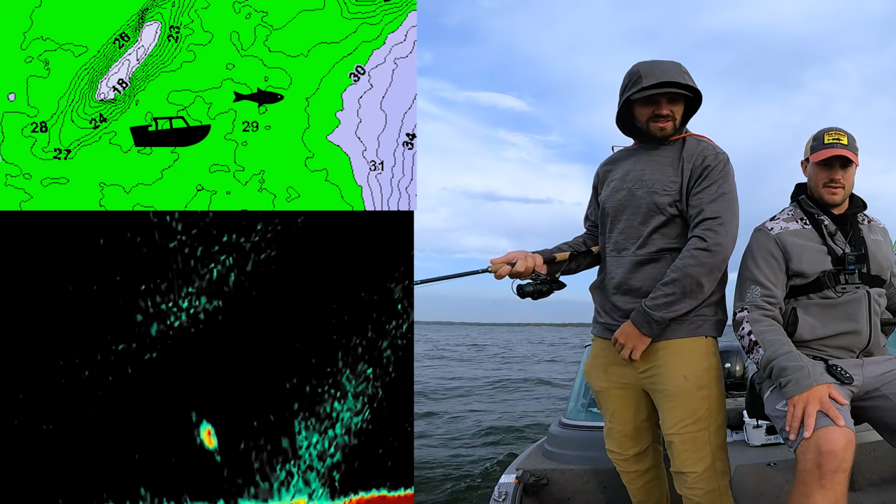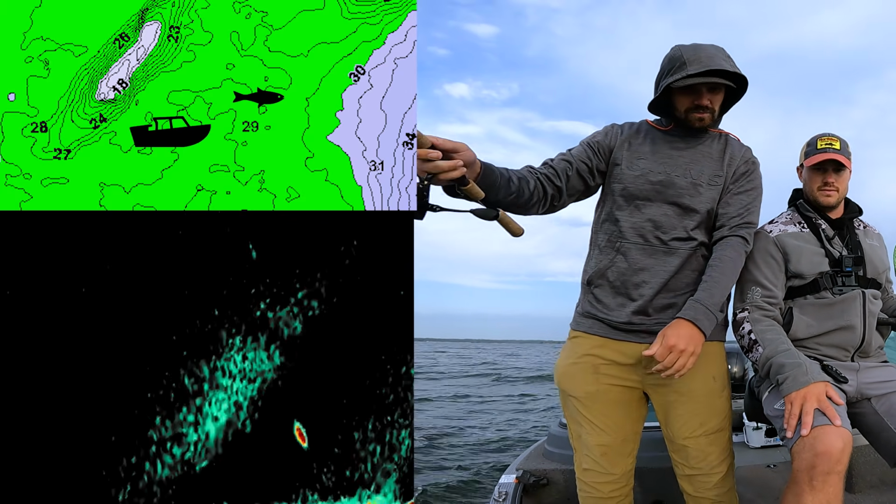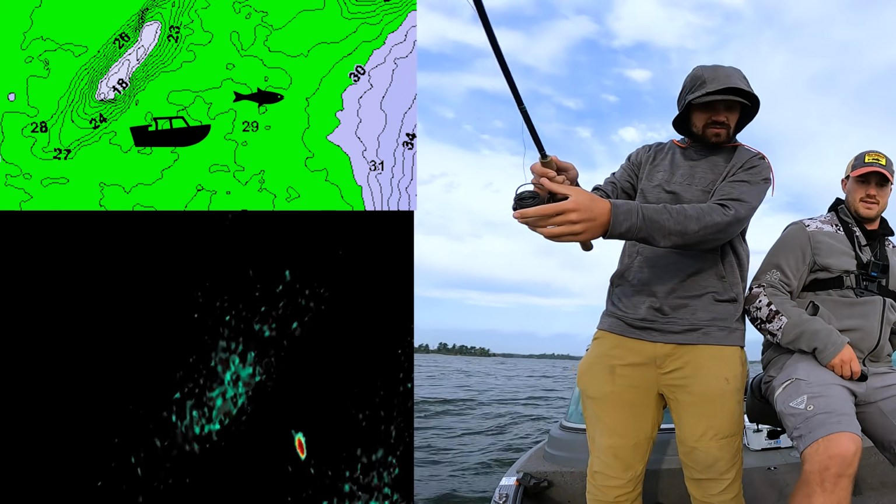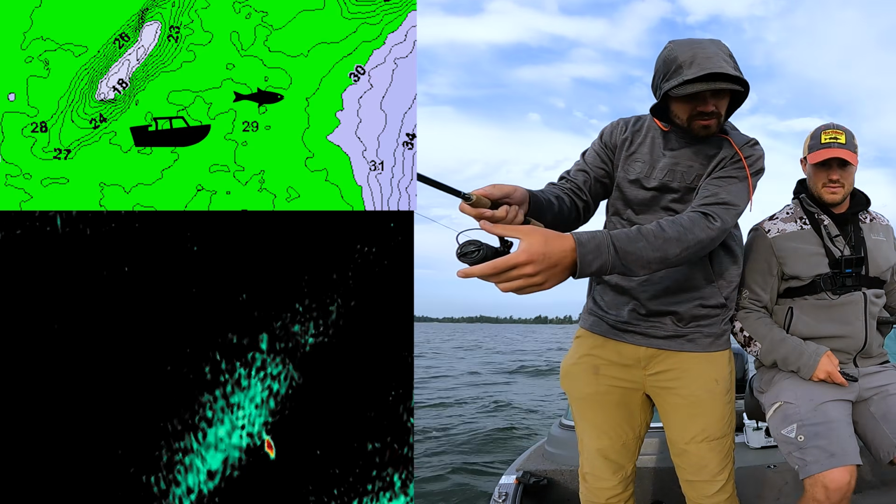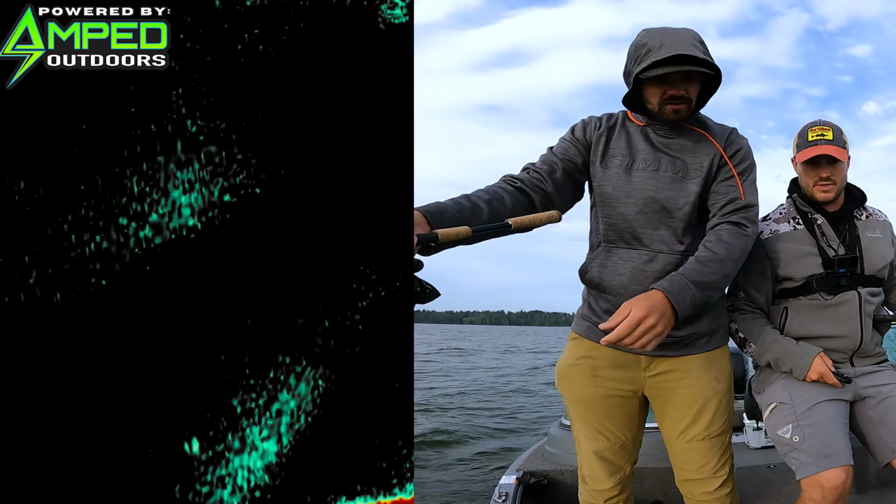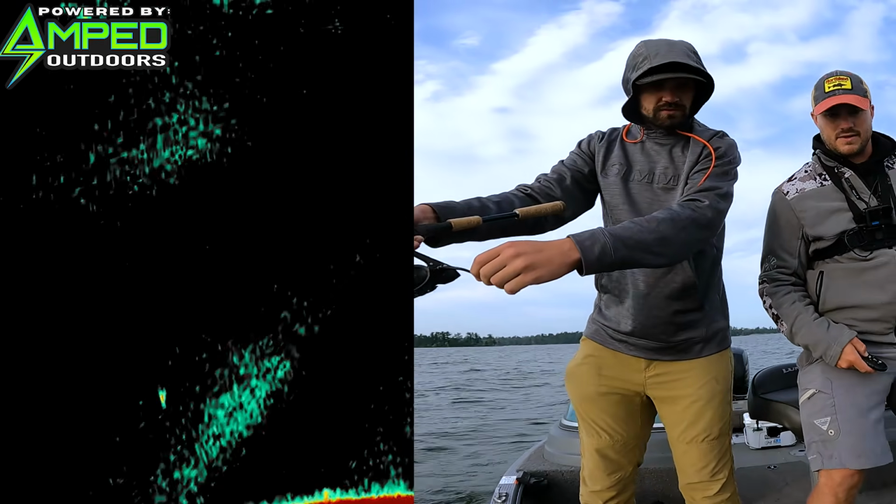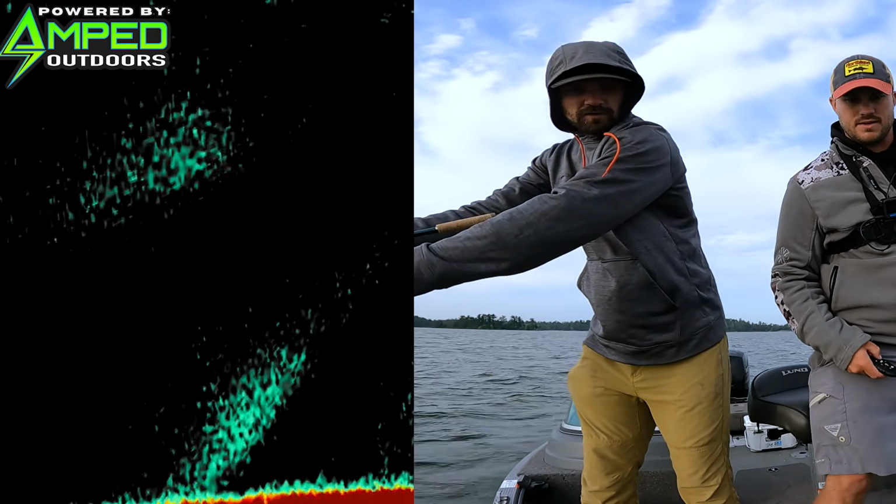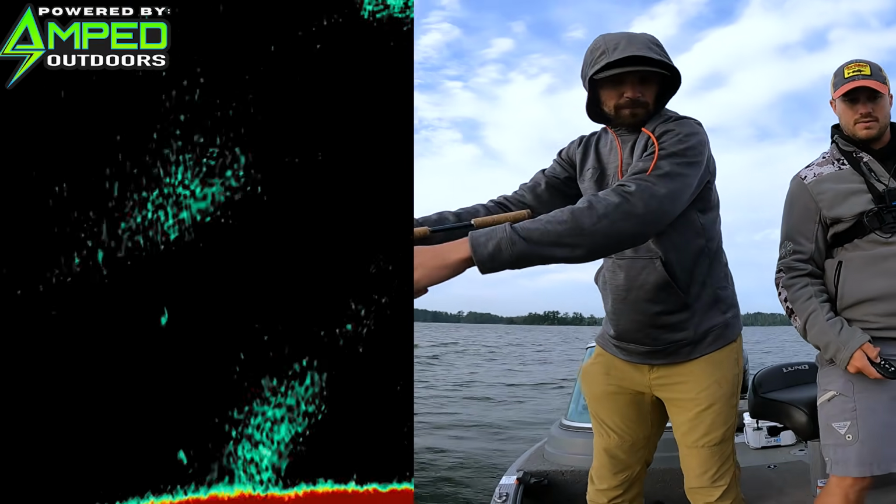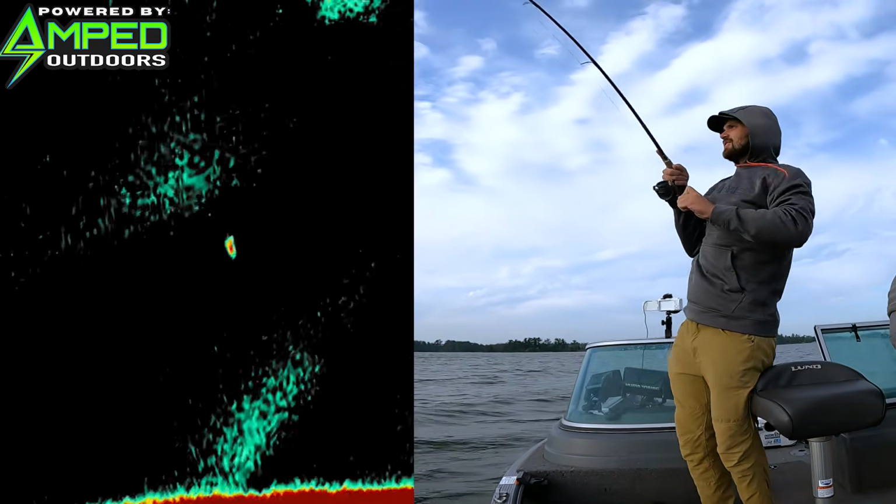Ooh, that one actually looks better. So 40. When you can see that separation with the tail whack, I'll just try to stay on it here for you. Right about there. Stop there. Yep. Should see it. Yep, he sees it. He sees it. He's still following. Keep coming. Keep it coming. Give it a little pump. Oh, like that. Yep, there he is. That took that little pump.